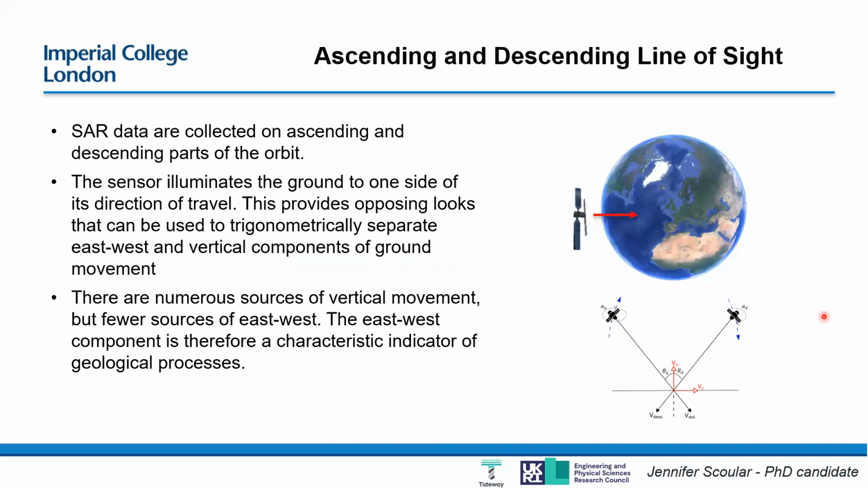I'll just talk a little bit about the fact that because the satellite is in circular orbit, it's going from south to north first, that's called ascending, and then north to south on the other side of the Earth. We've got these two different perspectives, essentially. The sensor is actually aimed to the right of the satellite in the case of Sentinel-1. So as you're ascending, you get an eastward looking measurement, whereas when you're descending, you're getting a westward looking measurement. This is important because we can use this diversity to do a bit of trigonometry and separate out the different components of any displacement that we measure.